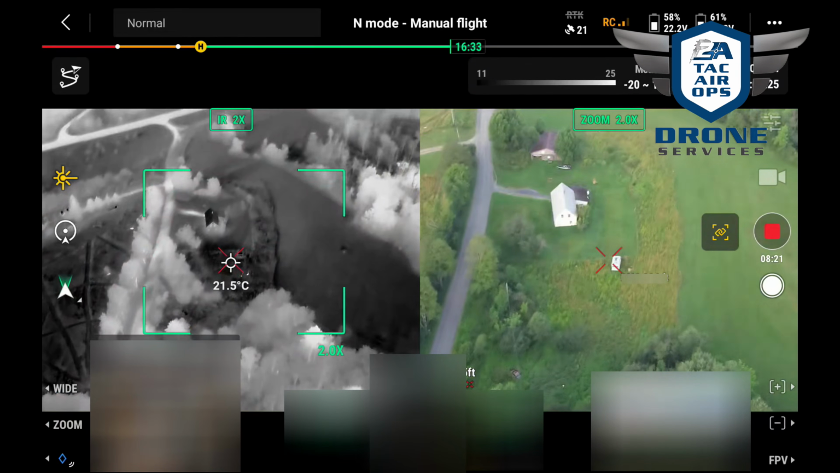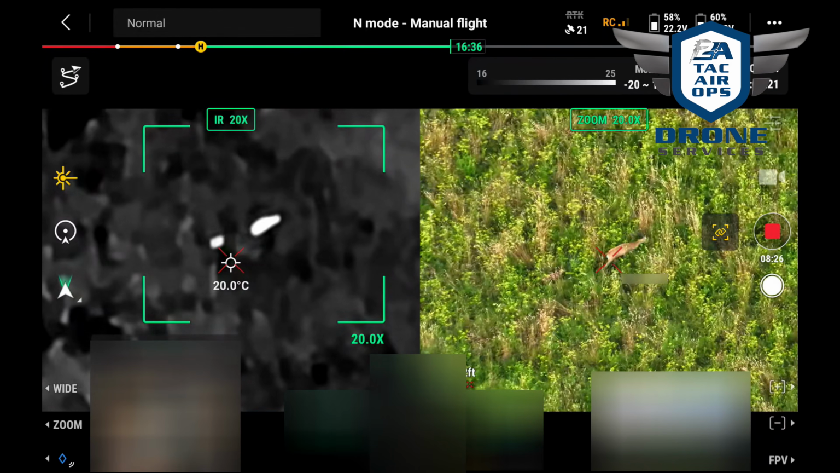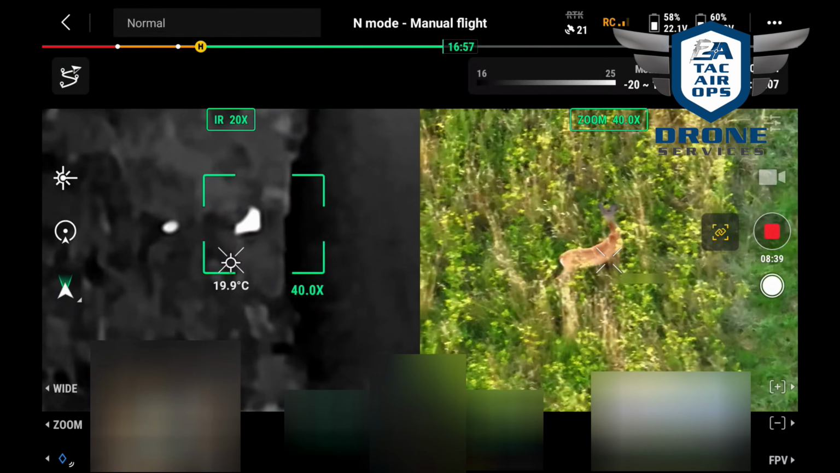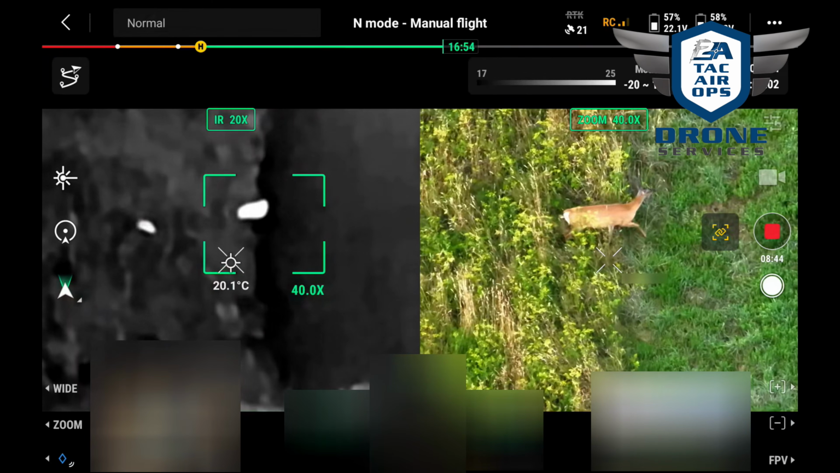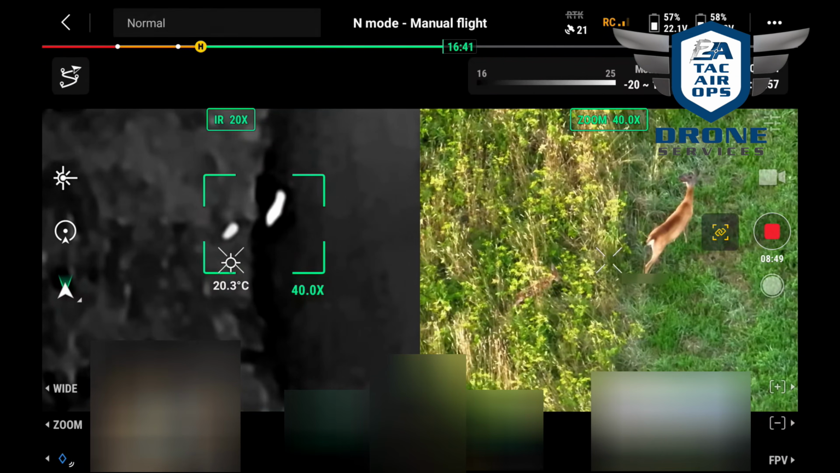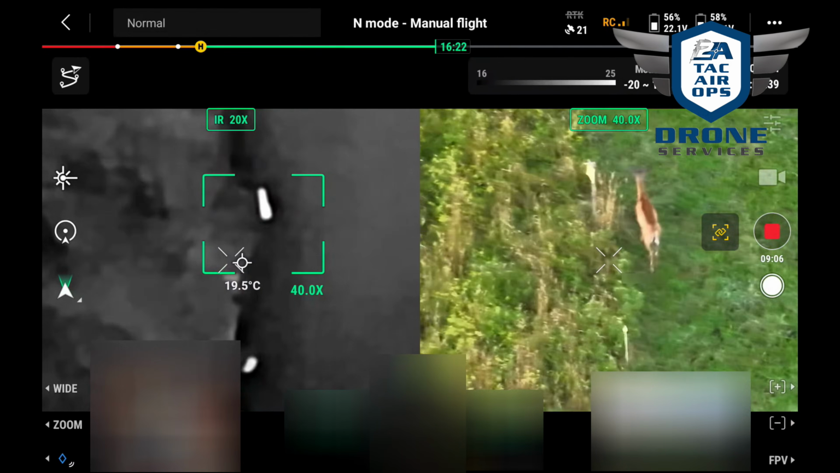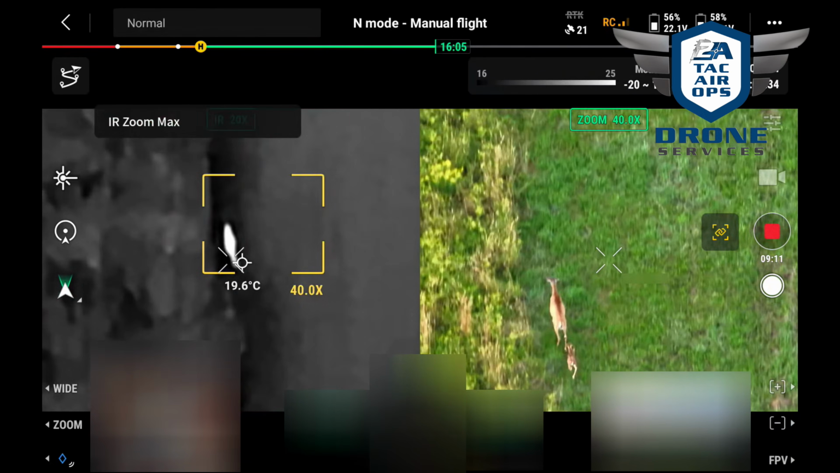Now this one's an easy one, and it was just too cute not to include. But you can see where this doe and her beautiful fawn are just kind of going through this farmer's field, and super easy to spot. I mean, it really doesn't require any skill, but I can tell you, if it was bright and sunny out, I would not see these animals. And then here we go, and then the little guy or girl, you're going to see her running after mom. And again, it was just a great moment to catch on camera.